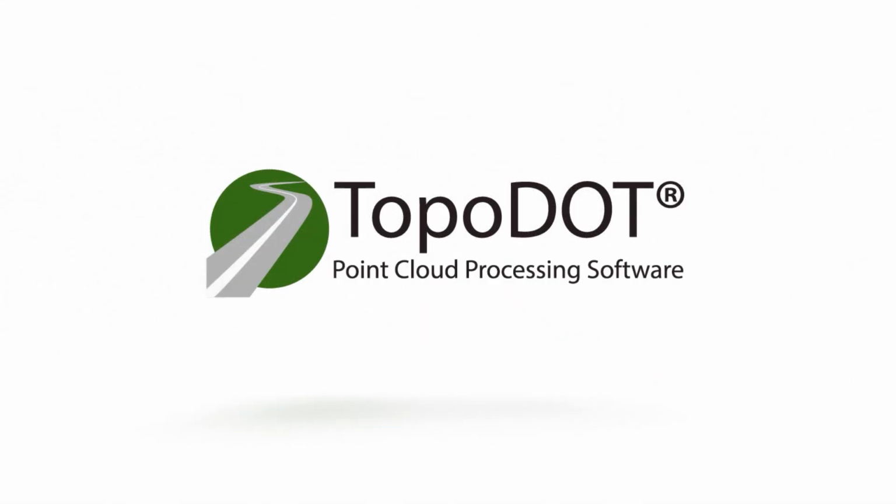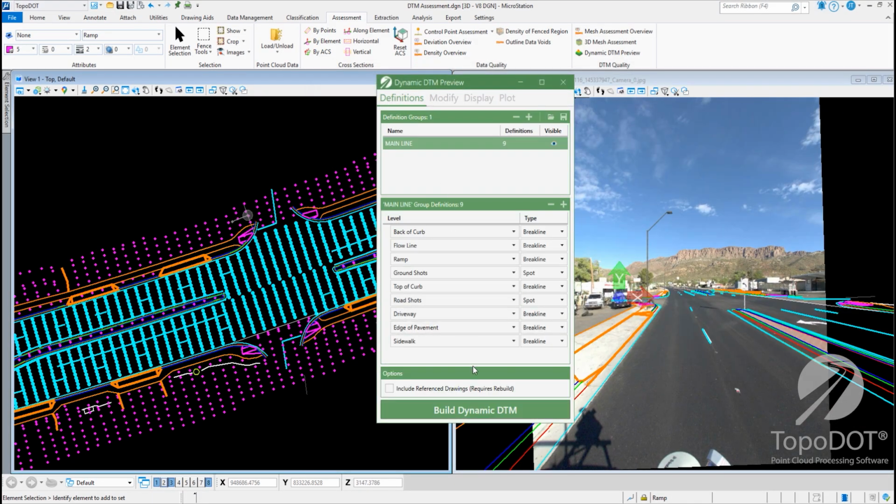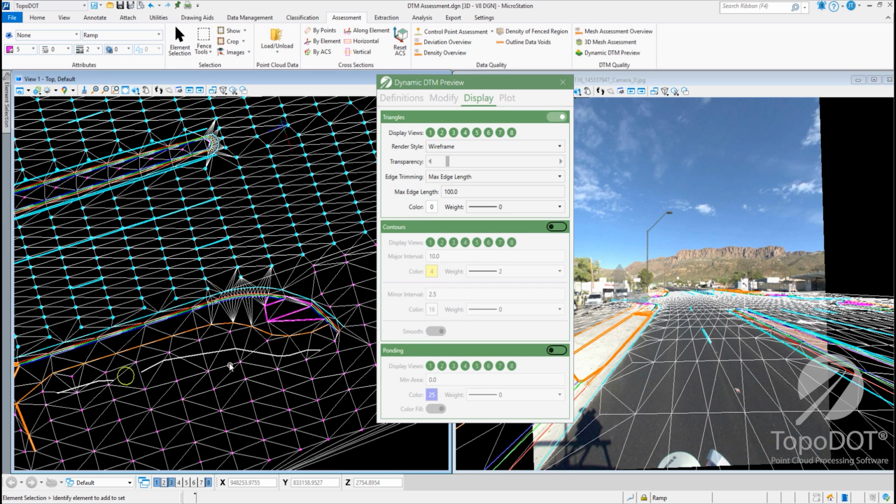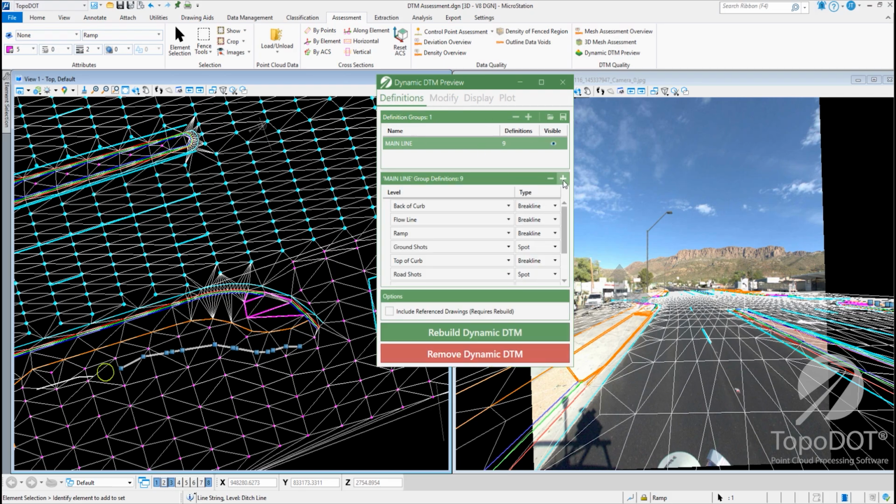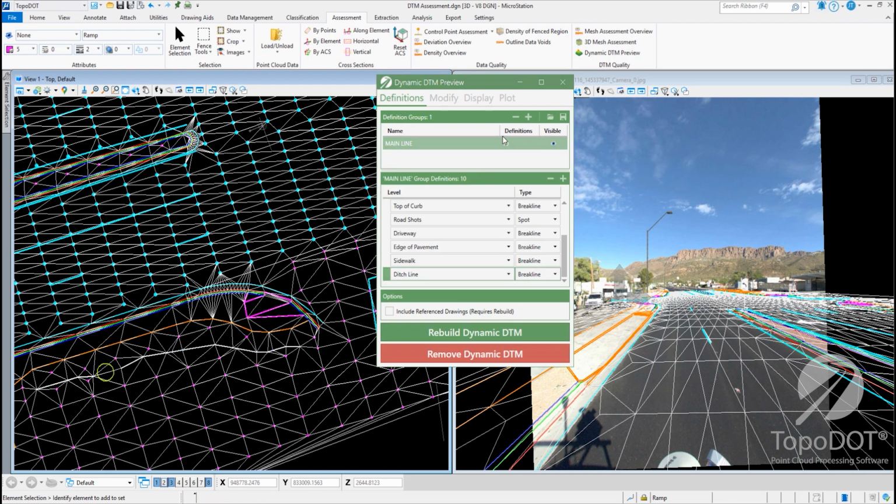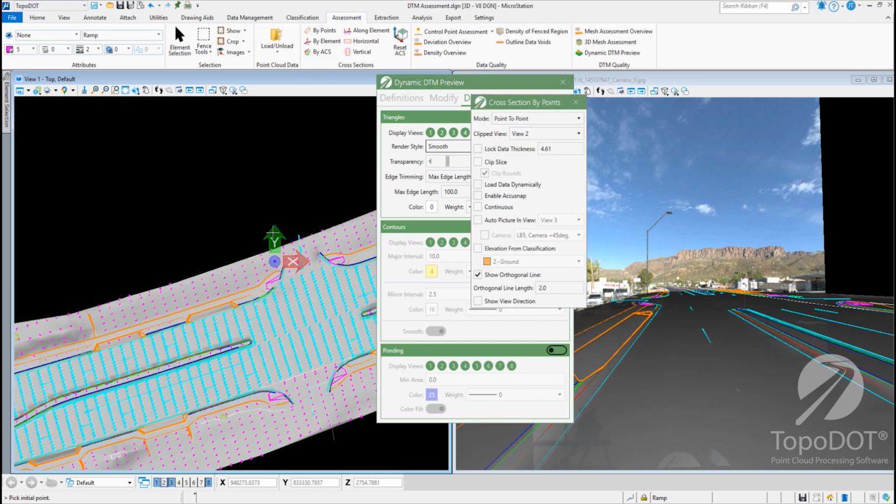TopoDOT version 2025.2 introduces an exciting new capability, the Dynamic DTM Preview tool. First unveiled to the public at this year's TopoDOT User Conference, this tool gives you the power to generate a digital terrain model on the fly as you extract line work, with instant visual feedback that updates in real time. Assign levels as break lines, spot shots, or boundaries, giving you complete control over how your surface is built. Need more flexibility? Define separate groups of levels to generate multiple DTMs simultaneously.